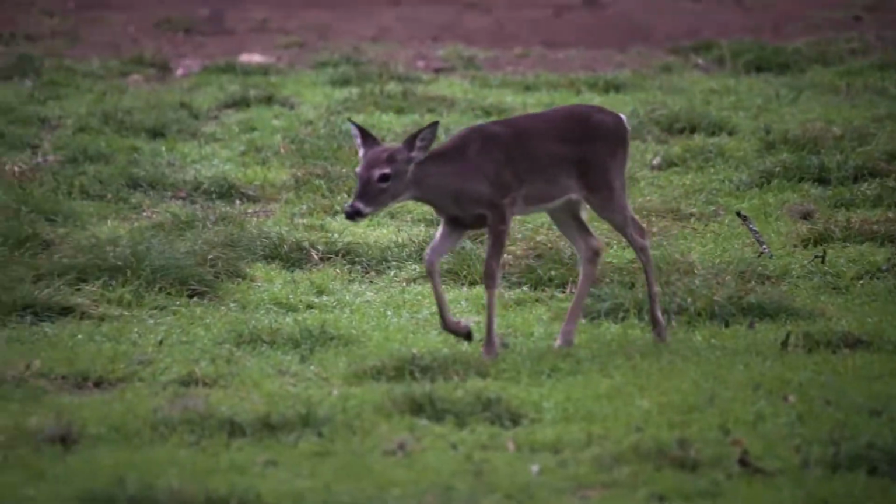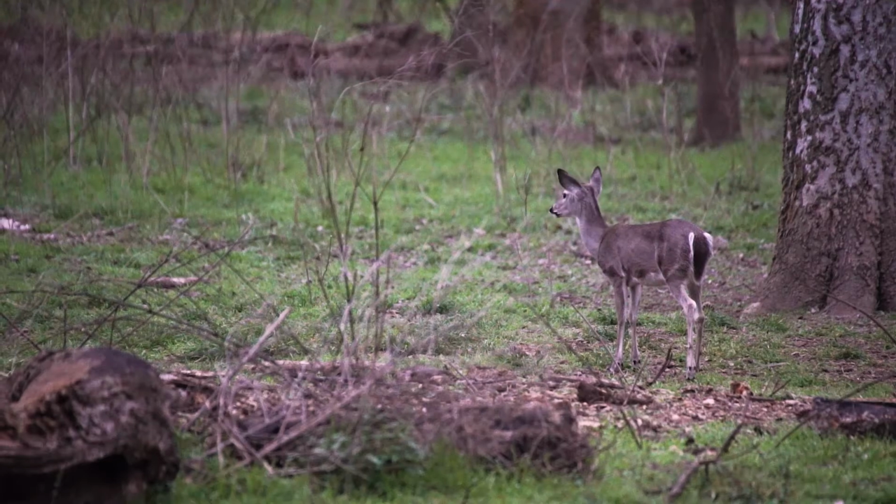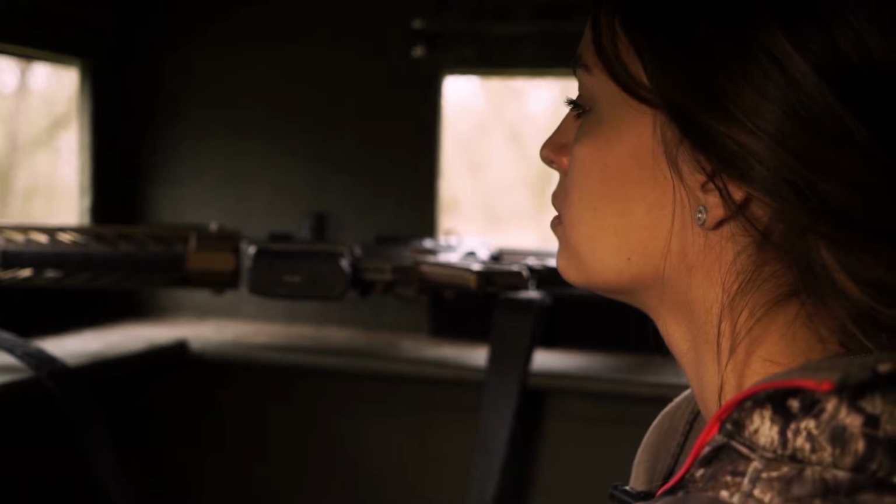So the turkeys start to scatter off, and I get excited thinking some deer are gonna come in. And we had a lot of little nubbin bucks and a lot of immature does, which yes, I'm filling my freezer and I don't really care about what the buck looks like or doe looks like, but I wanna have a mature one. So I have to get patient and remind myself we're here for a mature doe.